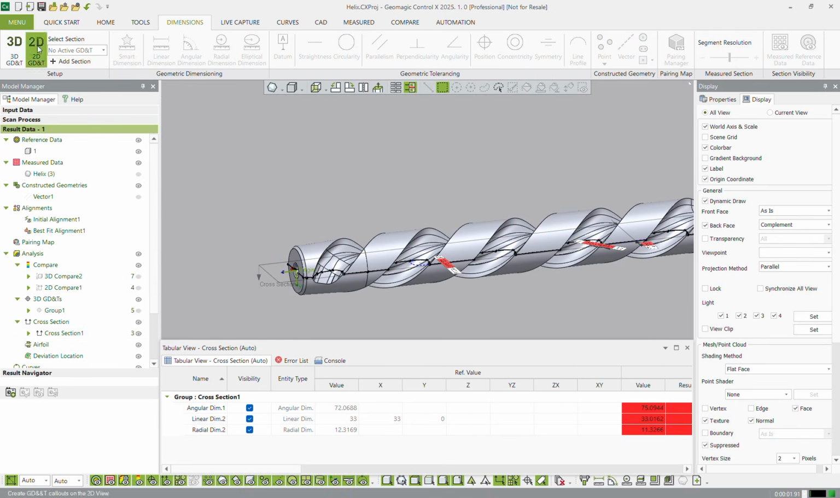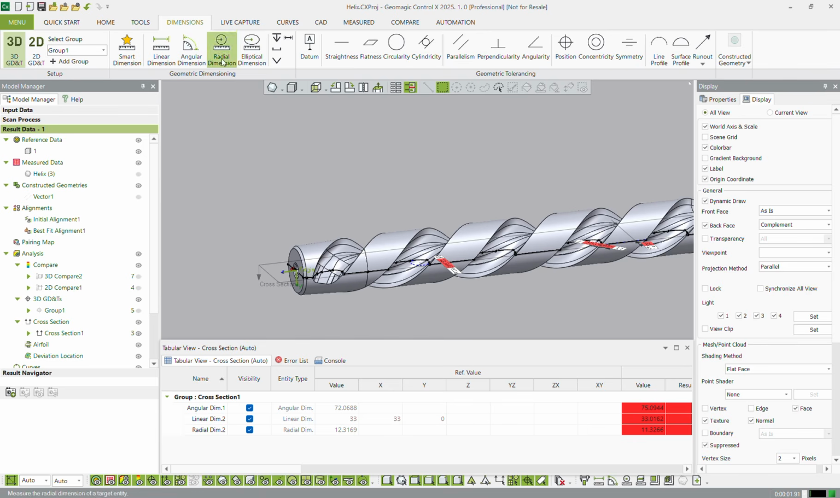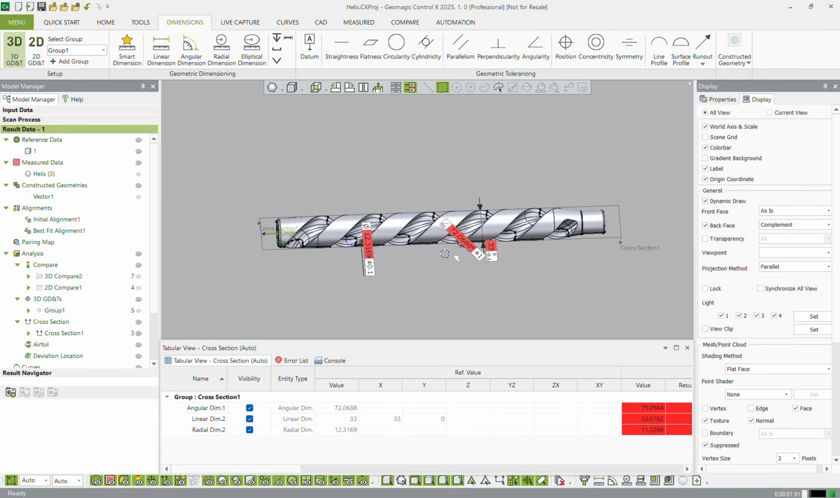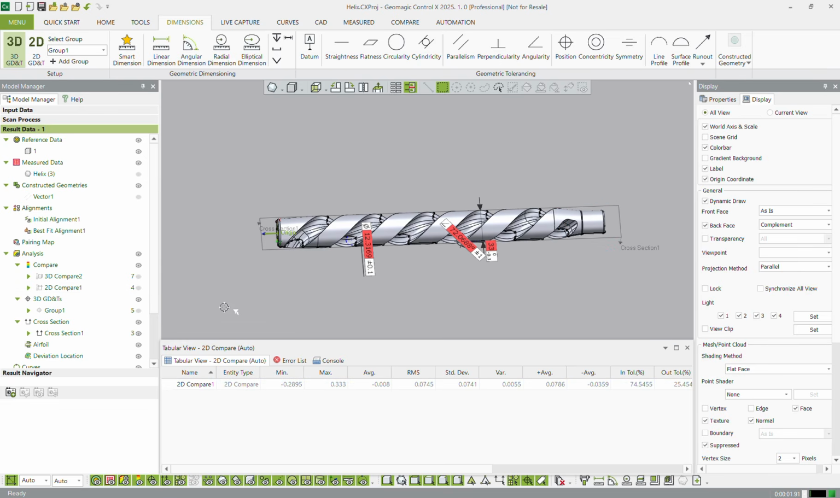Nope, we just have to hit home. Selecting this is not going to leave the tool, it's just going to decide if it's going to ask you for a section or if it's just going to give you the ability to take dimensions. So we've added our cross section there. We've got our 2D comparisons as well. I think that should be it for this inspection.